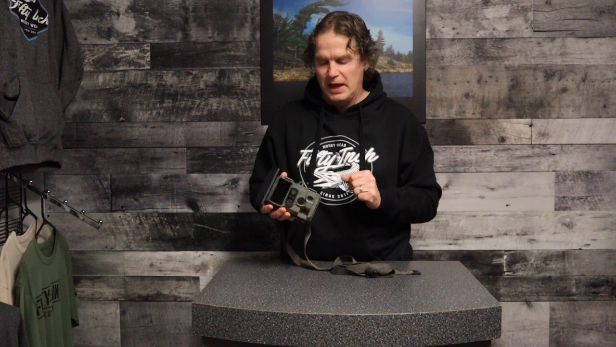It is a dual lens camera, so one for daytime and one for nighttime. We'll go over more of that in a bit. And this camera can shoot up to 60 megapixel photos and 4K video, and the image quality is fantastic, as you'll see in the clips when we get to that. But first, let's go through some of the features of this camera.